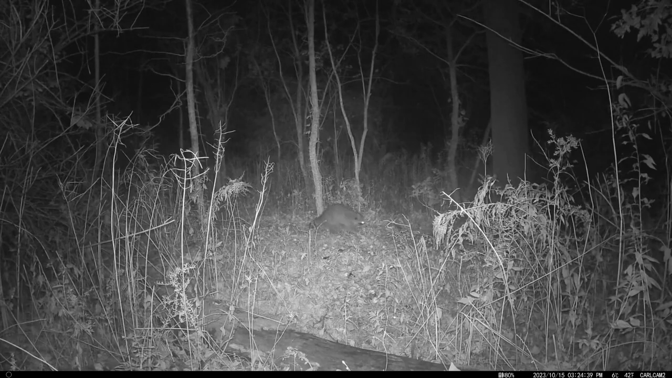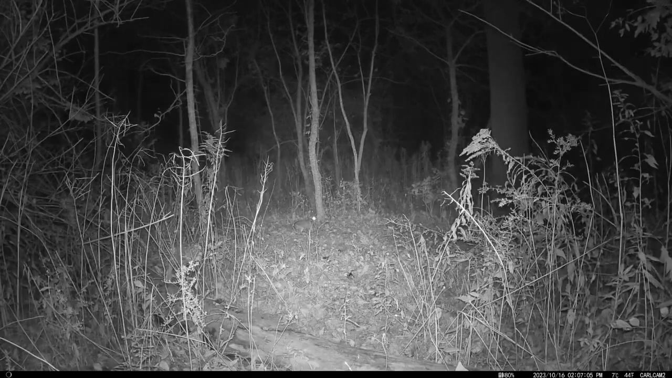There's some twilight ones here, like early mornings and twilight, where it's kind of low light. So the infrareds have turned on, but it almost looks like an old black and white movie that way because it's not dark enough to be black, but it is dark enough that the LEDs come on.